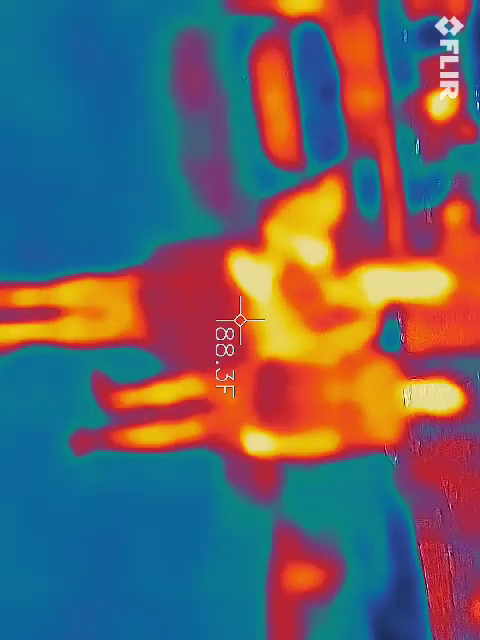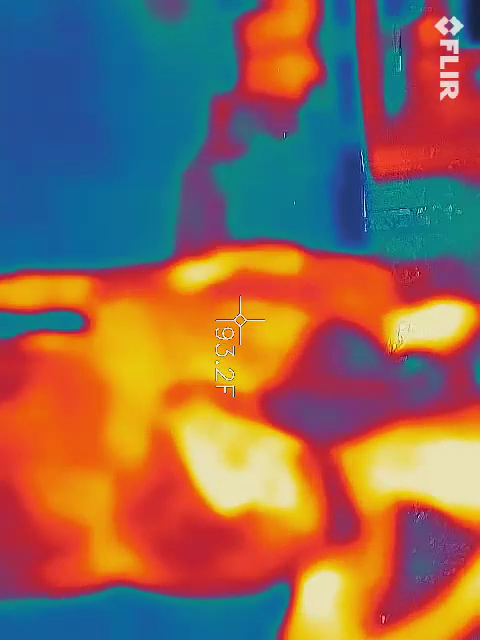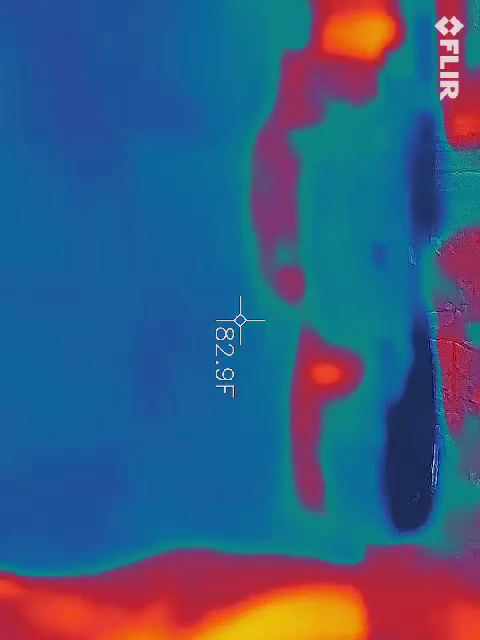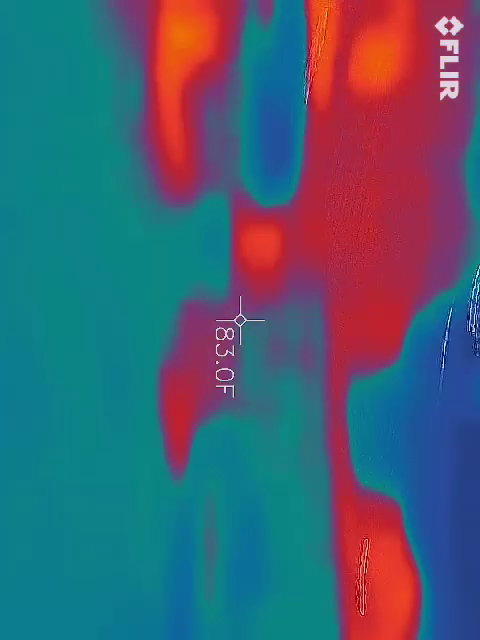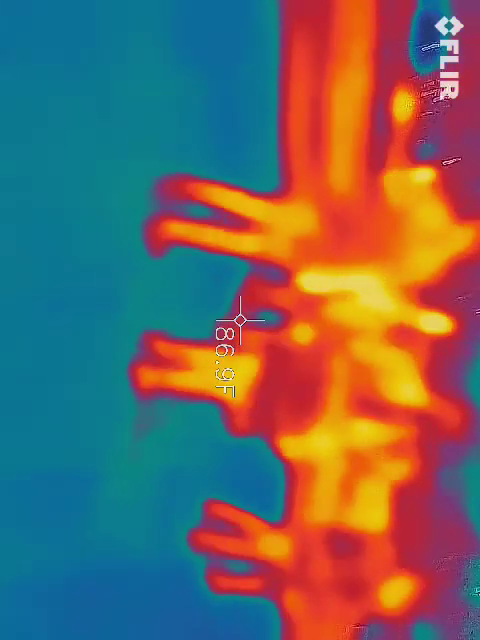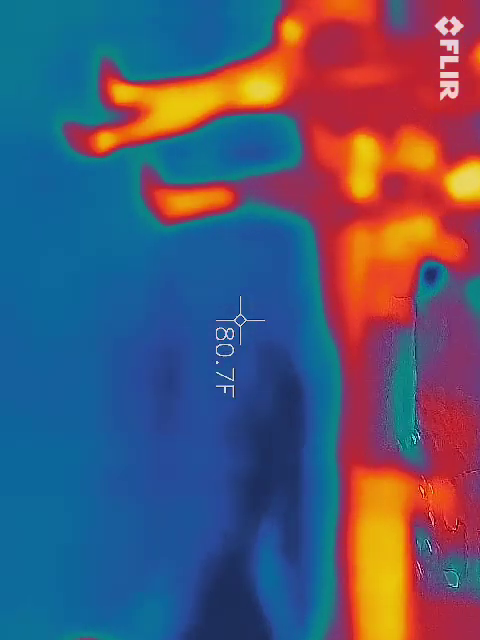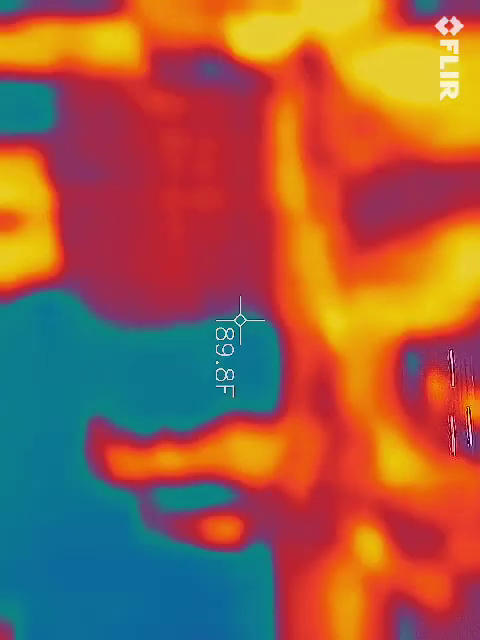What? That trunk. Yeah. That's creepy. I don't know. Something so weird. Yeah. Maybe they popped it open.